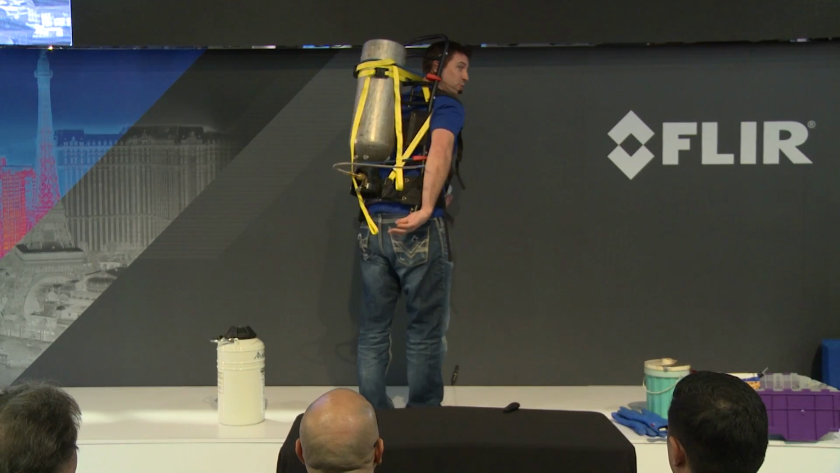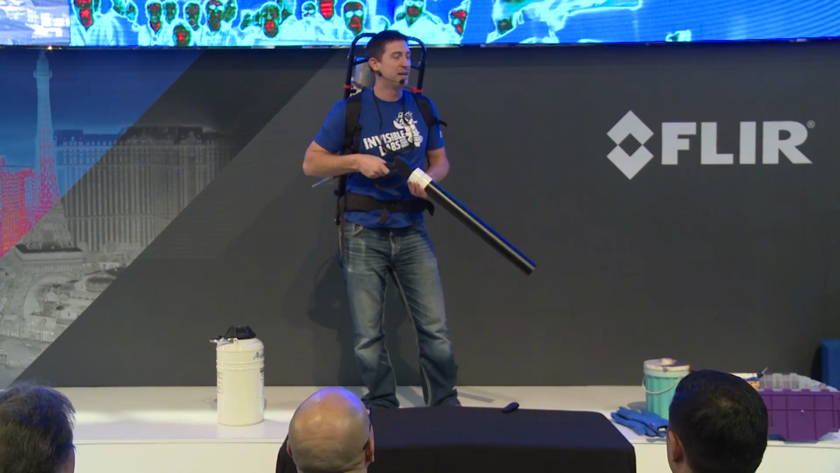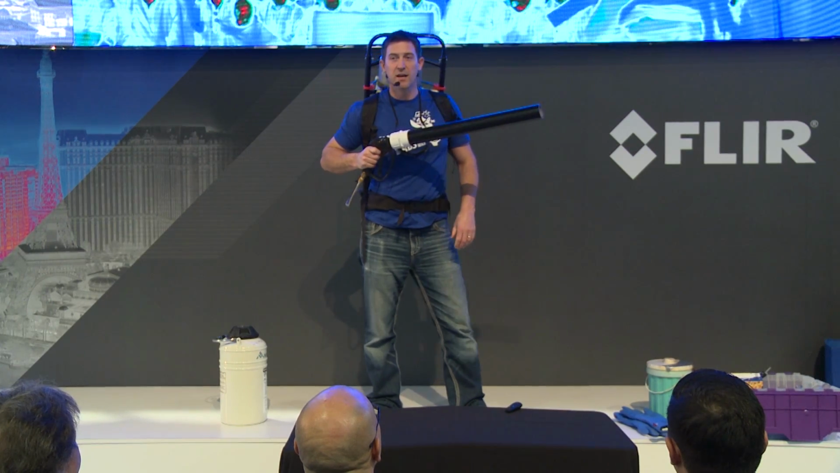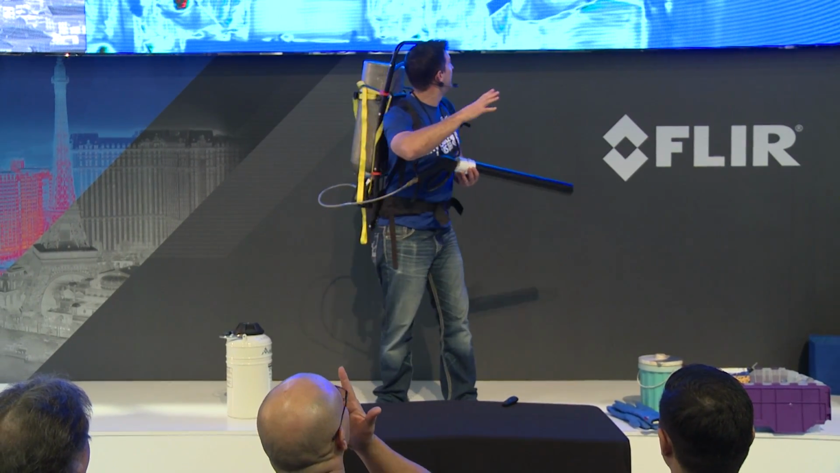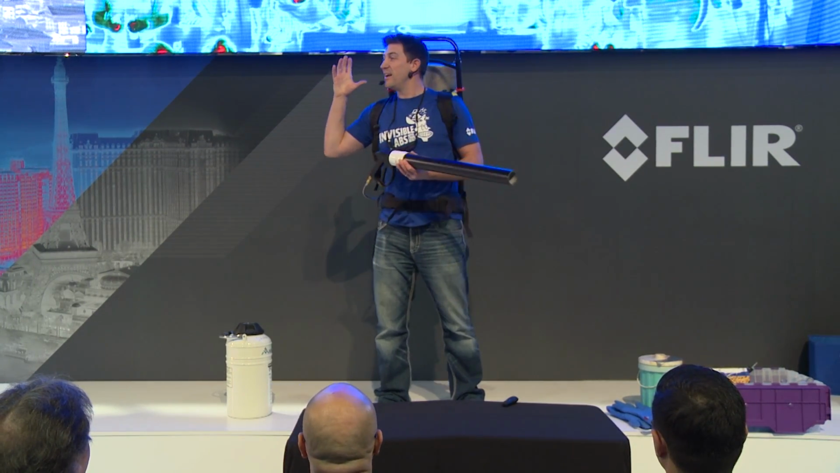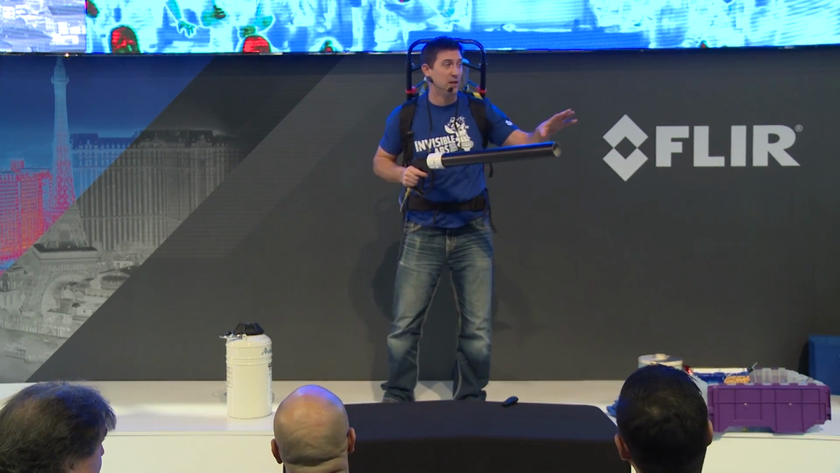I've got a CO2 tank on my back. This is the kind that runs the pop machines, or the beer tap or whatever that might be. And then I've dissected a pressure washer here, and I've got some braided cord and then some PVC. So this is my really low-tech cryo gun to freeze you. Nobody will get hurt, I don't think. But it should be snowing here any minute. So I'm going to test this thing out, see if we can get it to snow in Las Vegas.